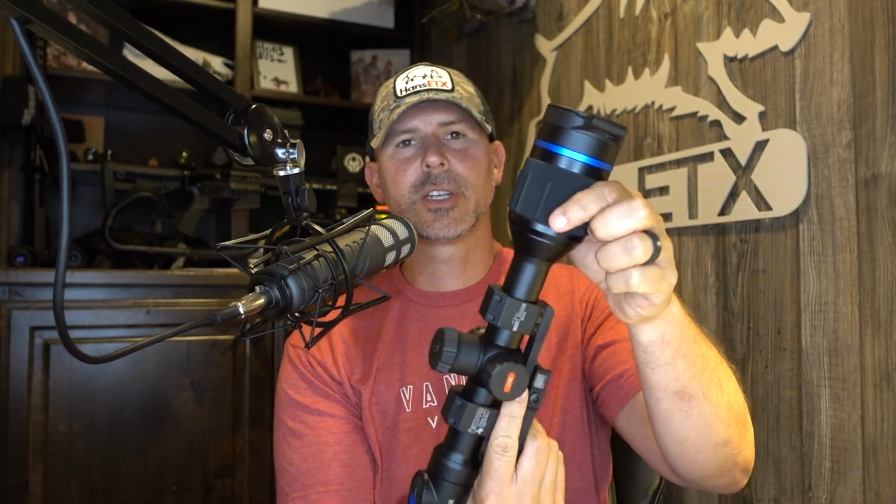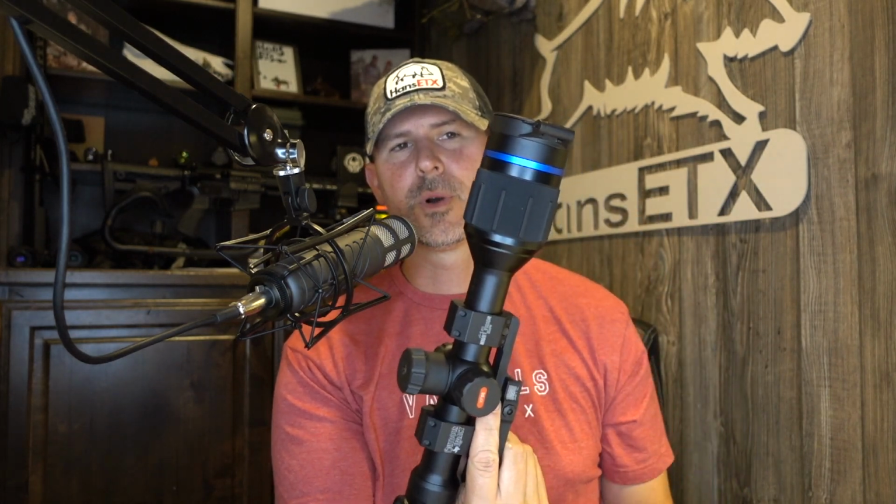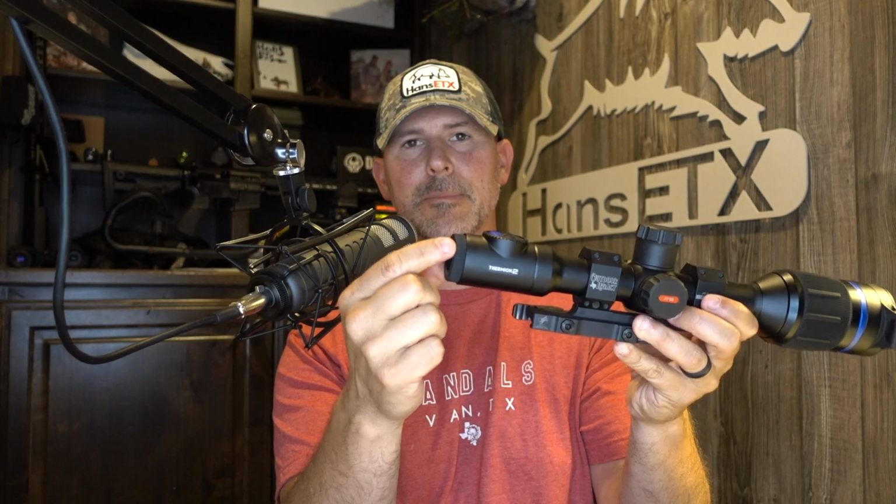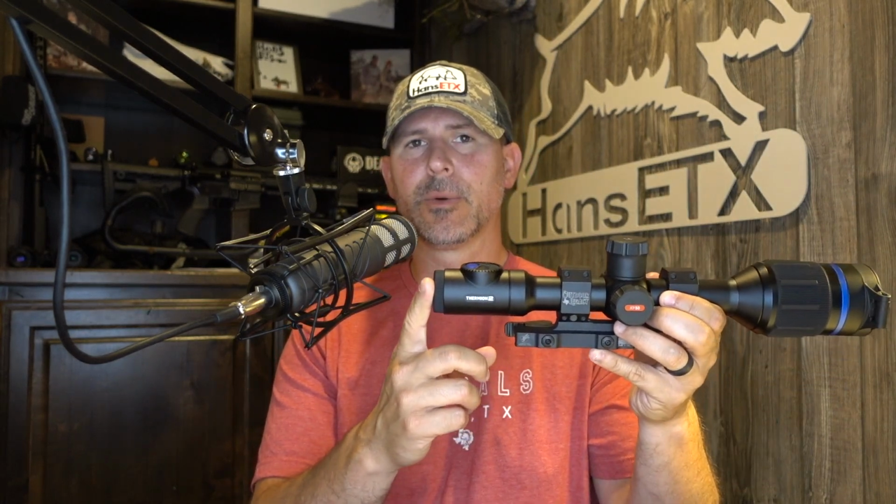You've got your objective lens focus right here. It's just kind of like a rubber grommet. You've got your eyepiece diopter focus right here. It does come with a rubber eye cup. I don't use it. I like it actually better without it.